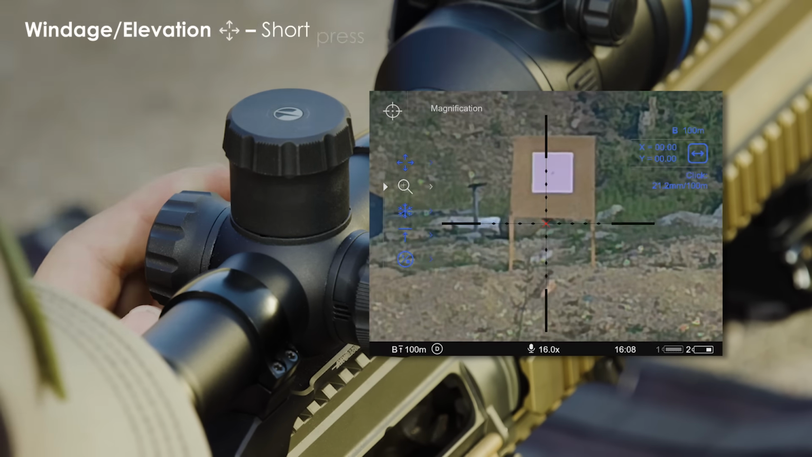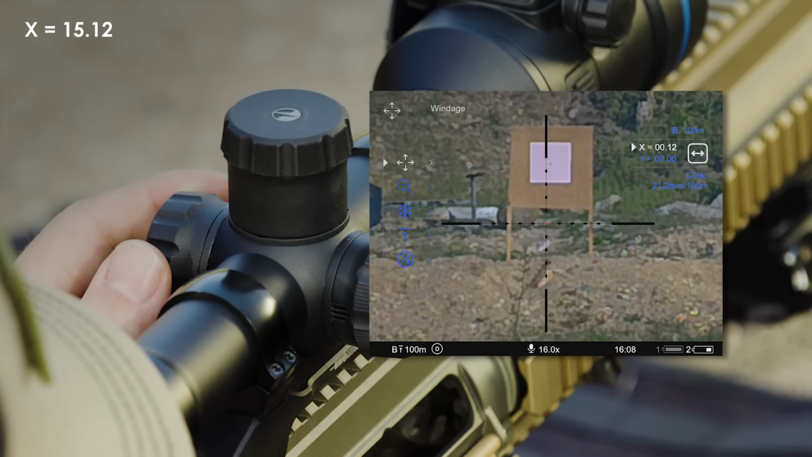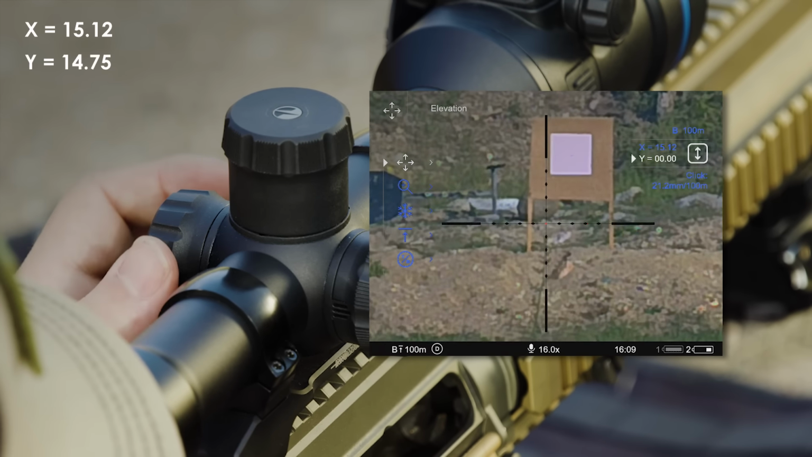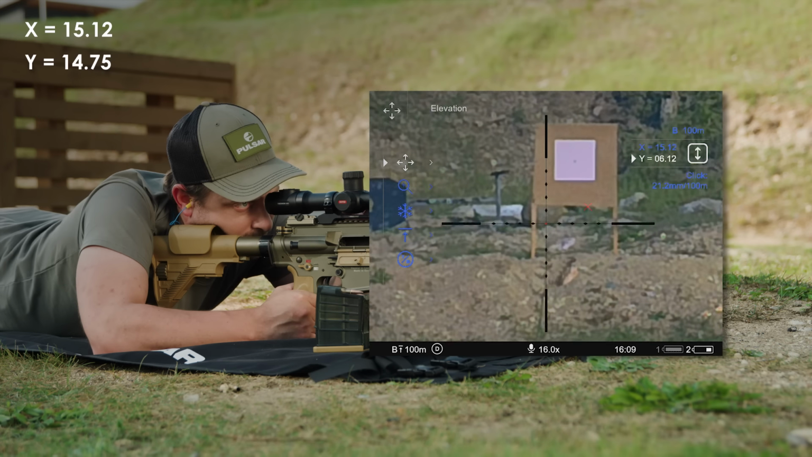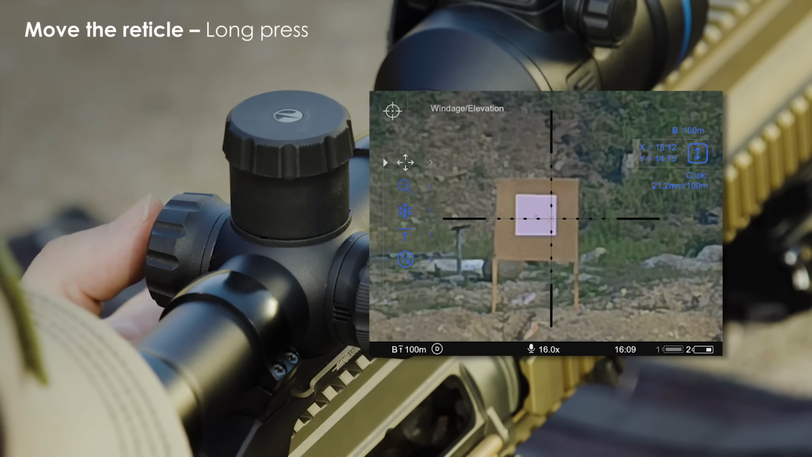Then we go up to the four arrows for windage and elevation. X was 15.12. And the Y is 14.75. And long press.